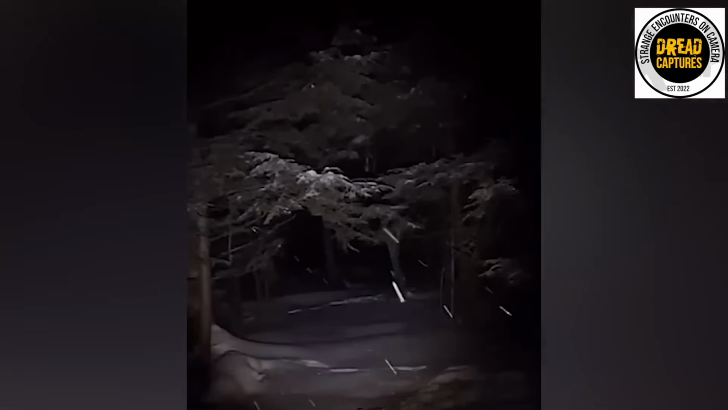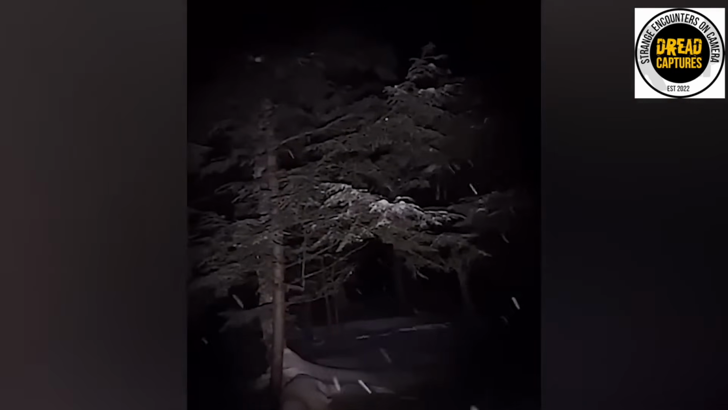Some viewers slowed down frames just before the cut and swear they spotted a pair of massive clawed hands reaching from behind a nearby tree. Honestly, let me know if you saw that, because I didn't, but what do you think was stalking these Minnesota woods? Undiscovered predator or something supernatural? Drop your theories below, if you dare.